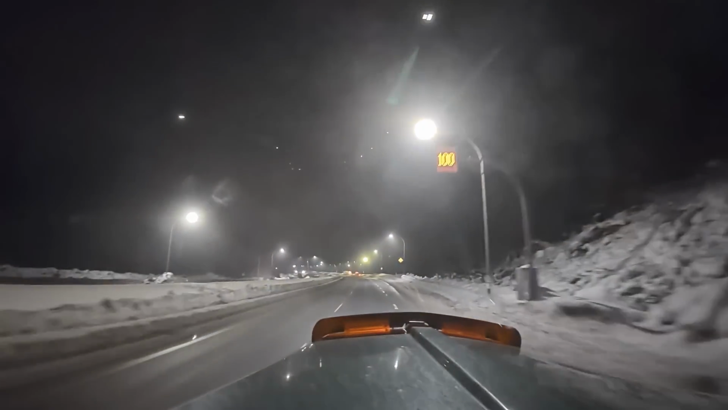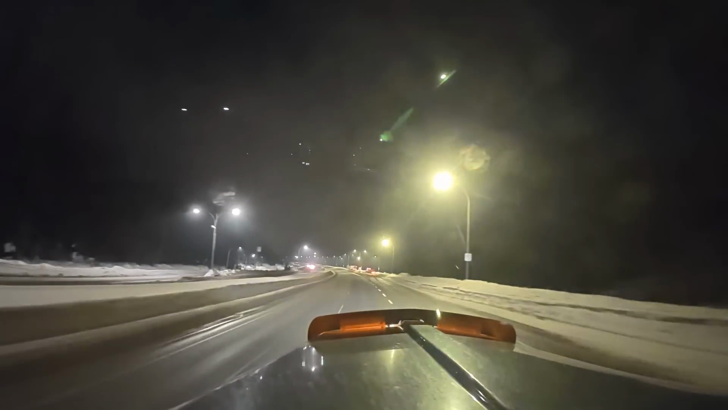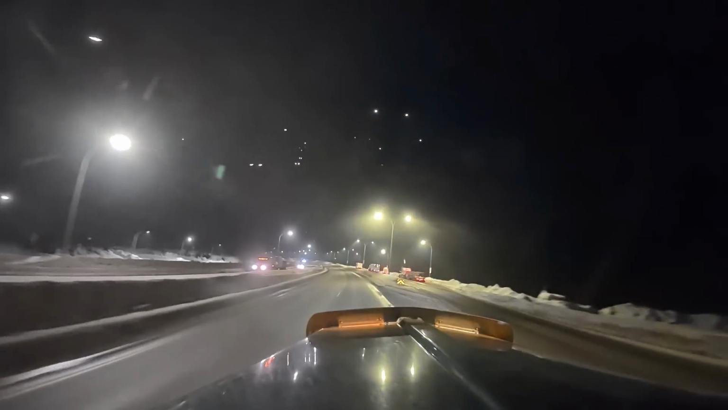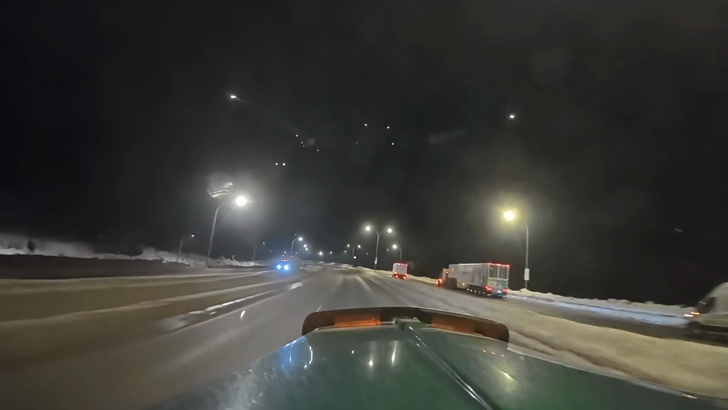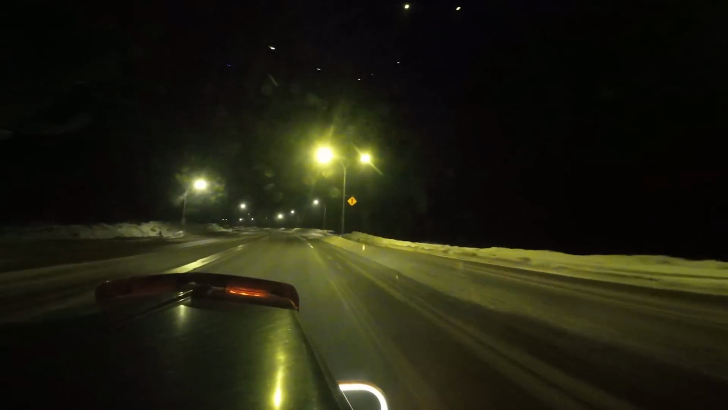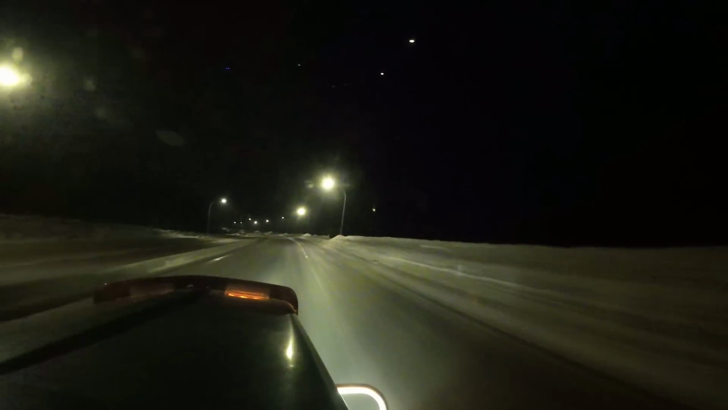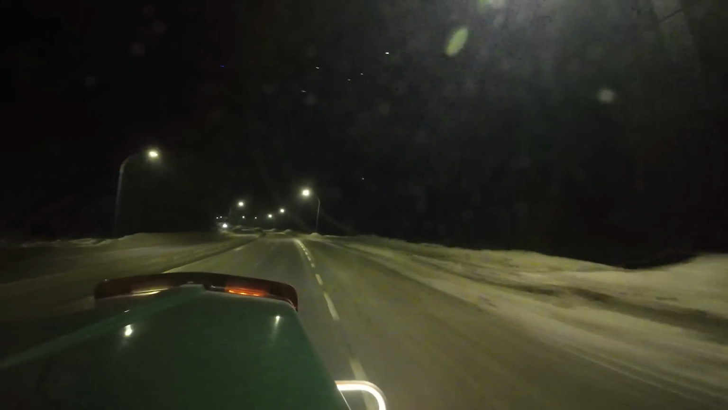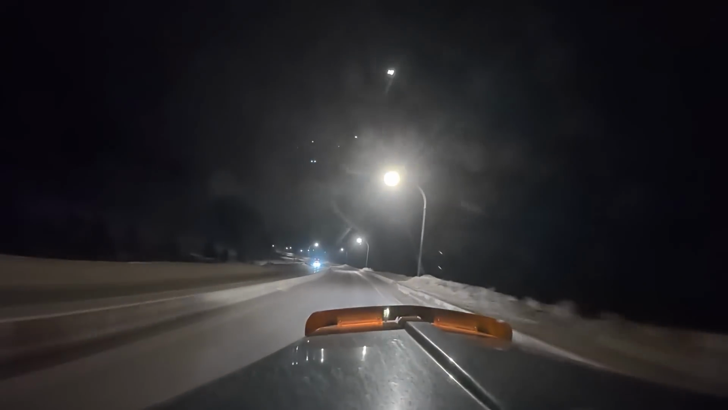Speed limit 100 kilometers an hour. I can do that. Minus 1.5.